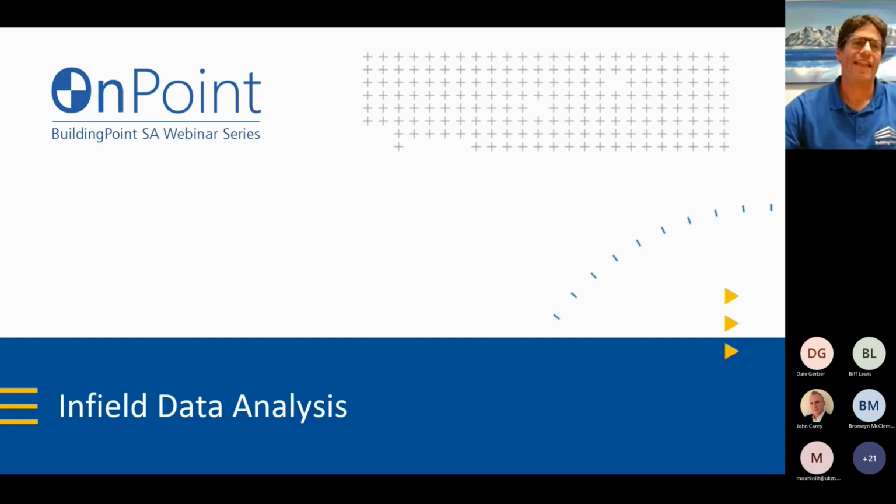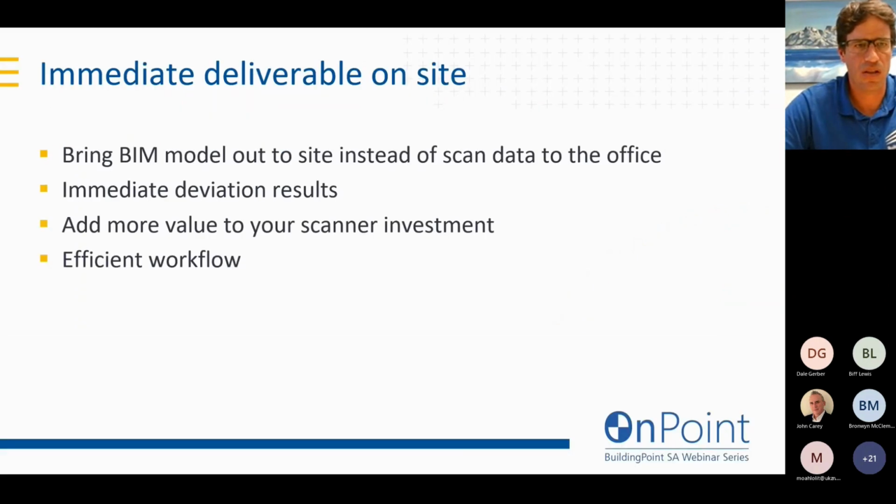So now let's look at in-field data analysis. We've shown that on the data collection side, we can have a completed scan data set, georeferenced, registered, refined, on our site grid out in the field.